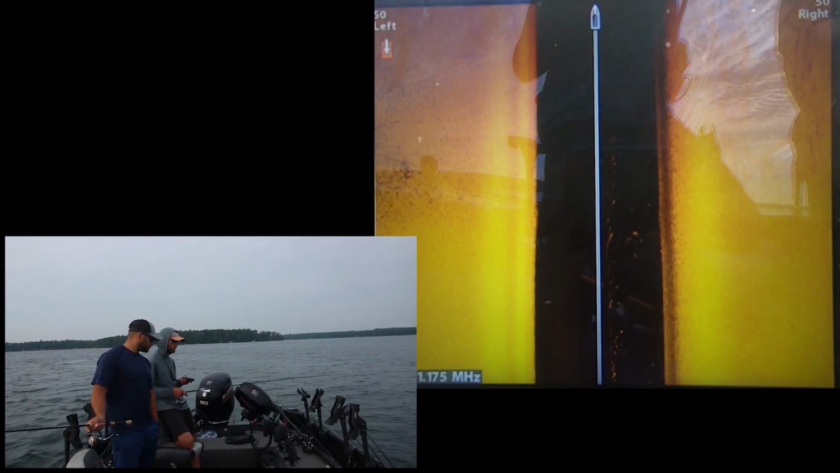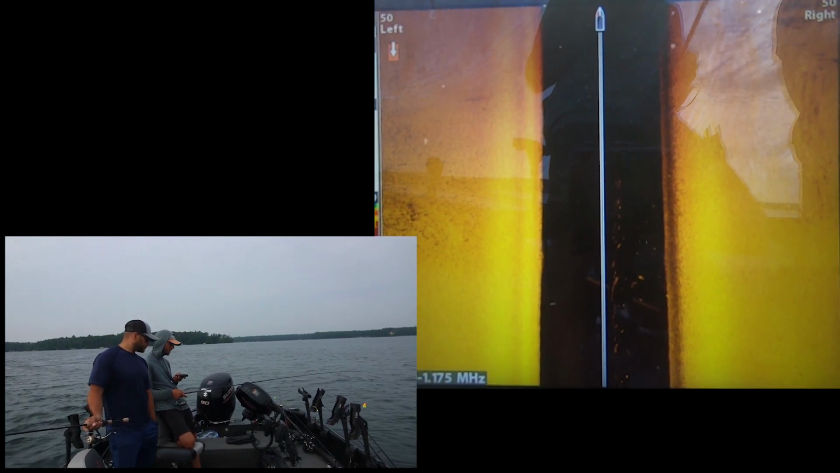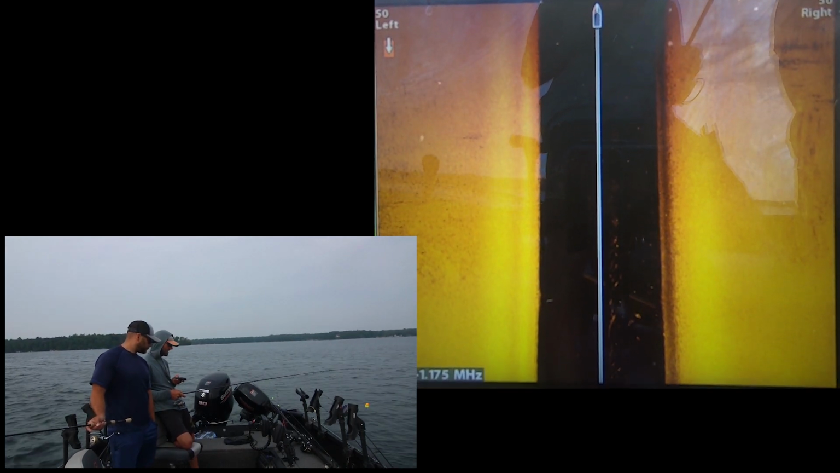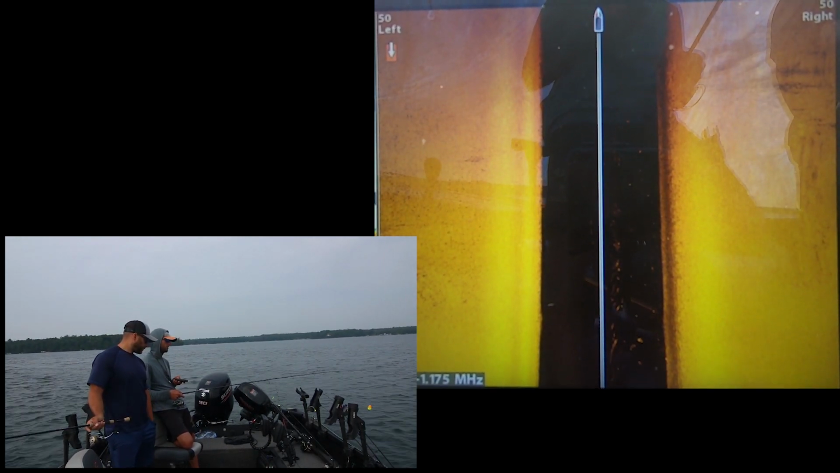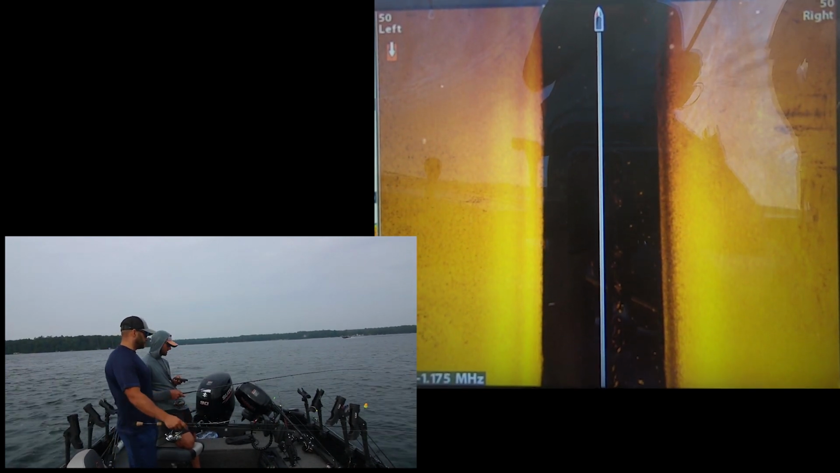So side imaging is a great way to basically pick apart these larger flats, especially if there's very limited cover in the area. As you can see right now, we got some pockets of weeds off the right side of the boat. It's all about 11-12 feet right now, and we're actively looking for fish. We're not really seeing any yet.